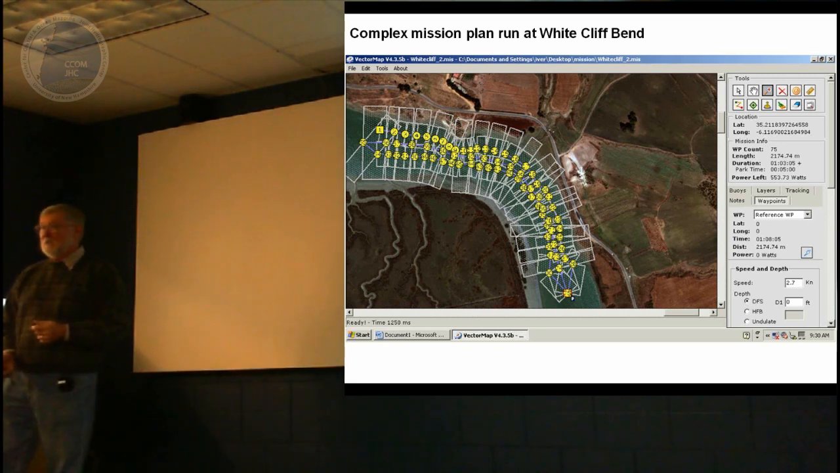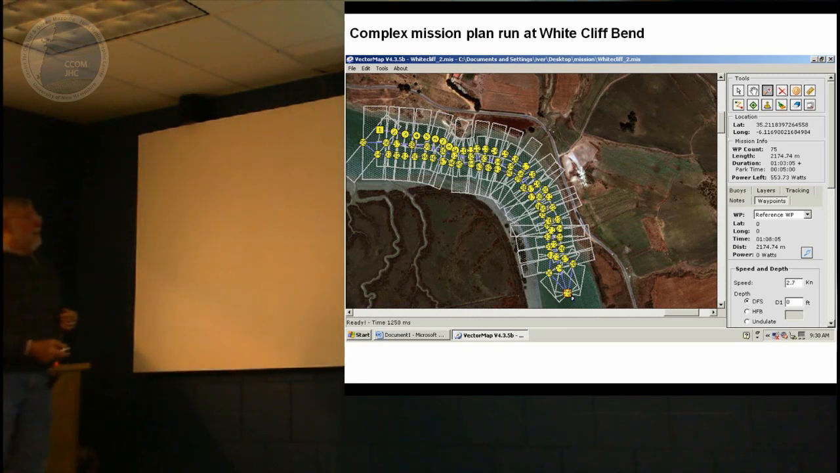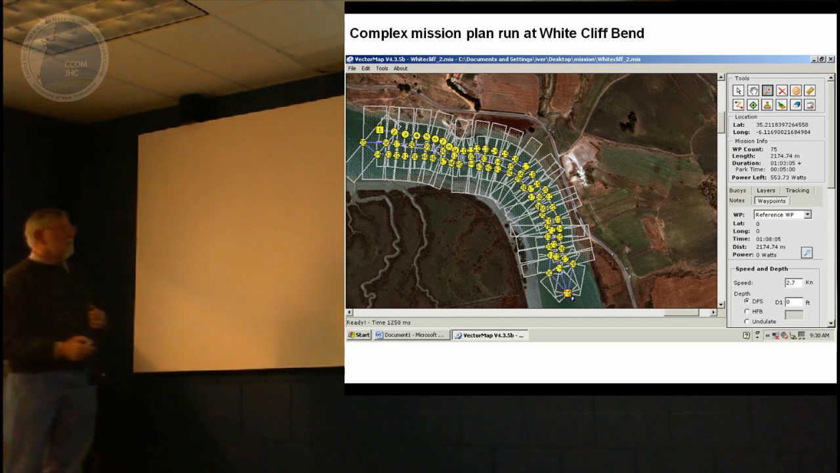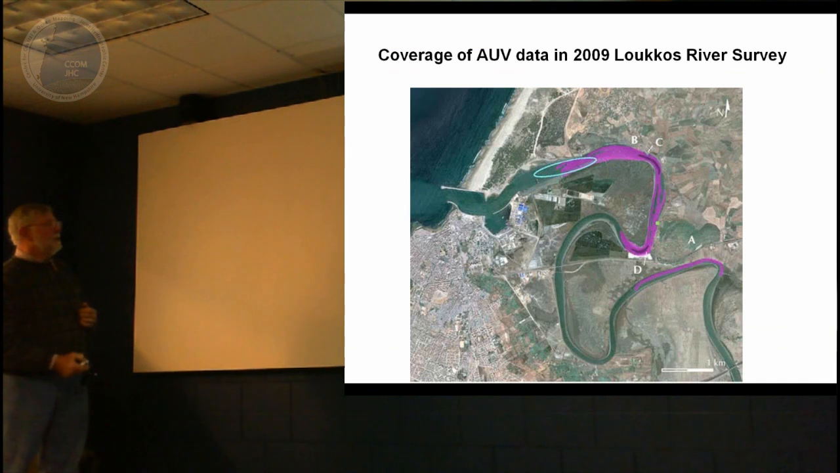We did some complex ones as well, in which I think there's 75 individual segments, in which we ran with both the wide range and short range.